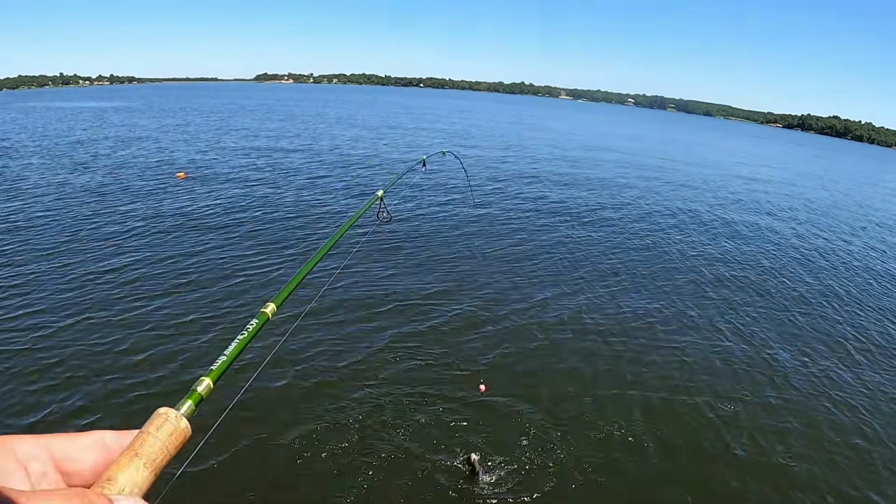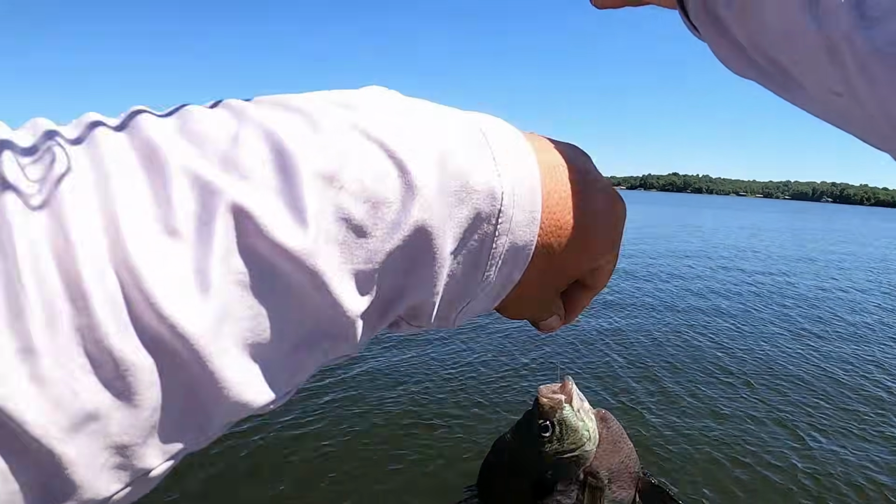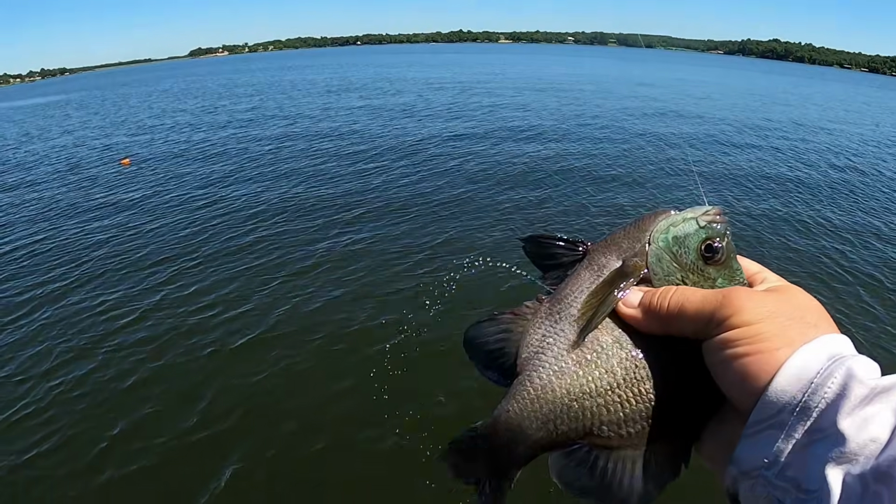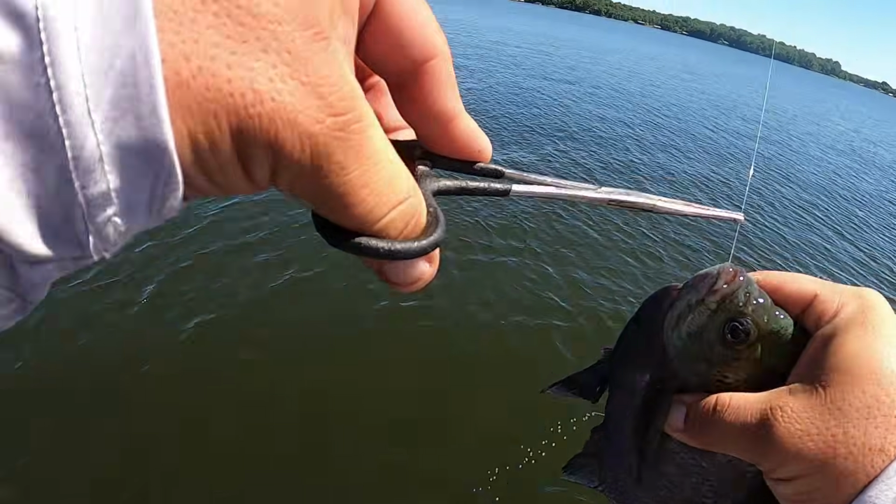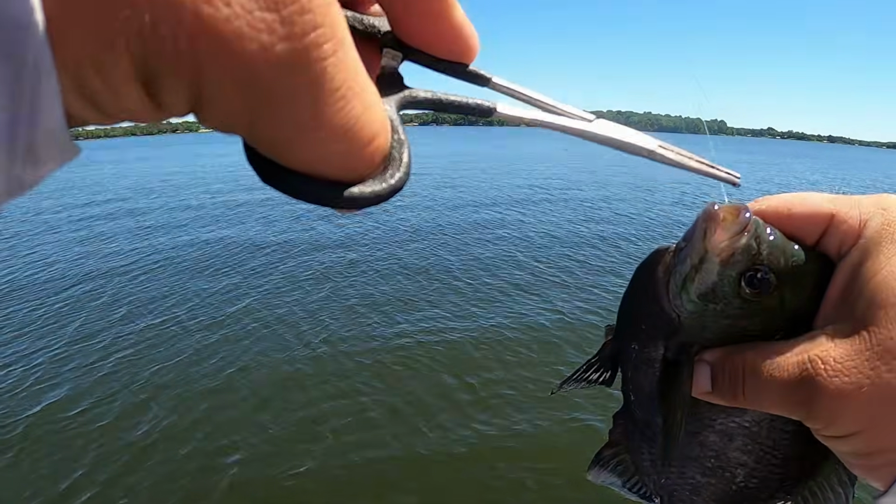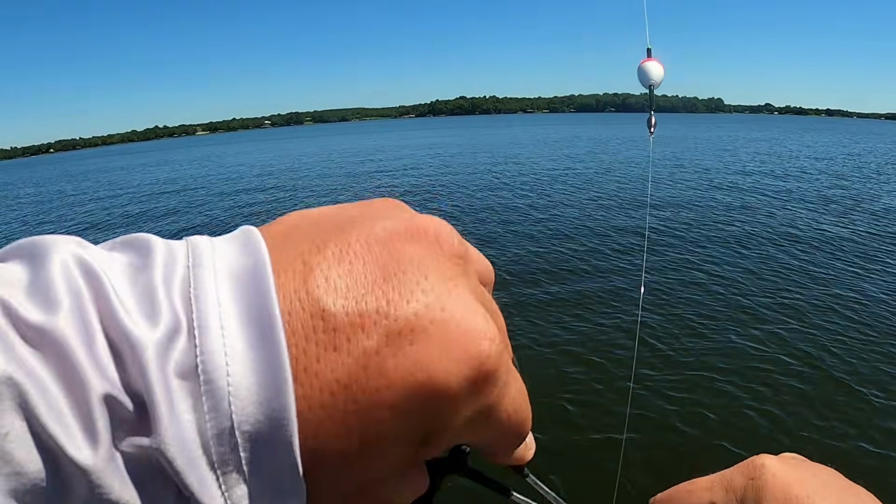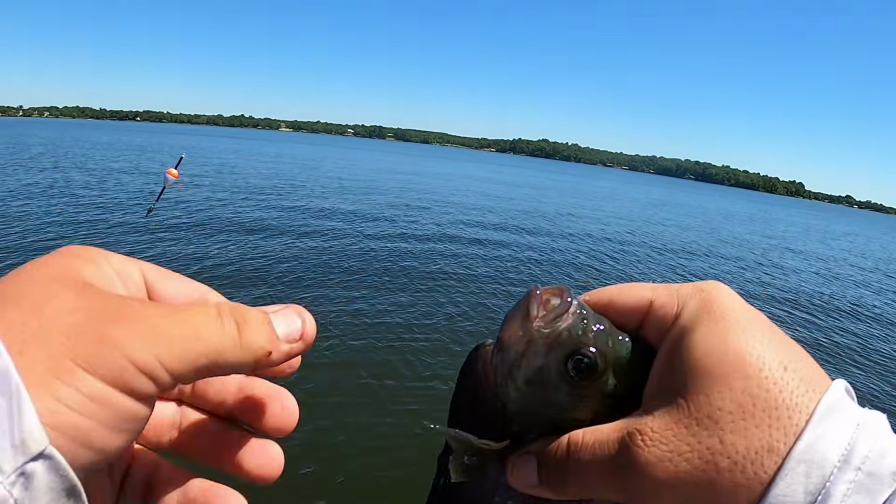Oh, that's a tank. Look at that fish. That's giant. I know y'all are tired of hearing me say it, but right there is a big one. That is a big bluegill. Look at that.